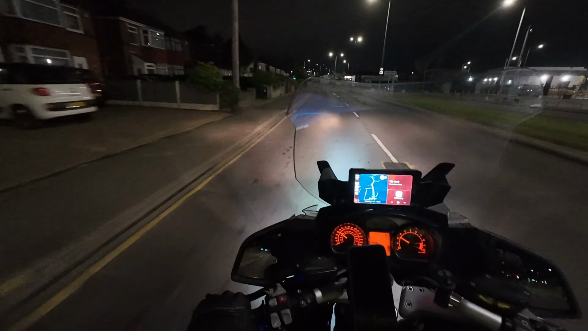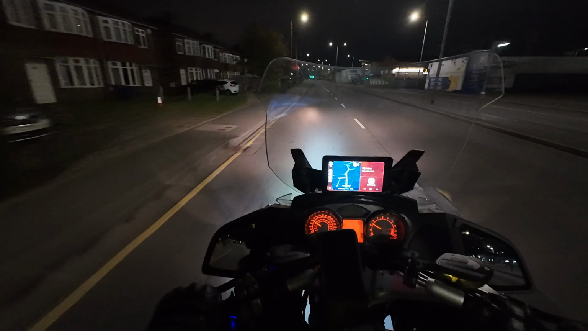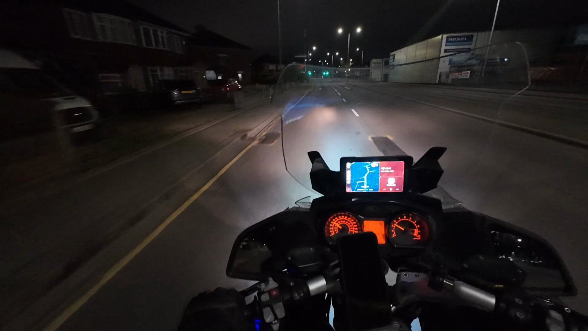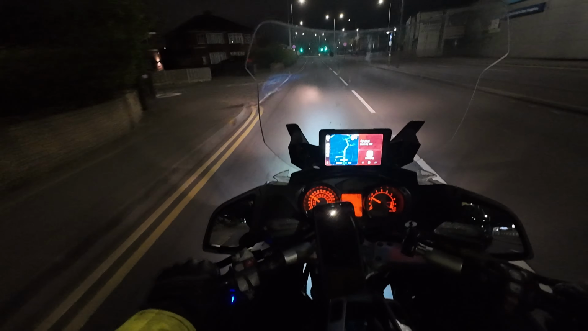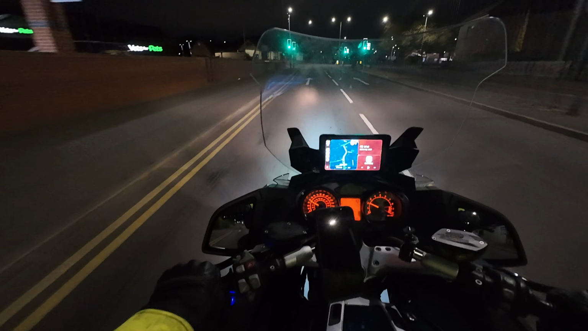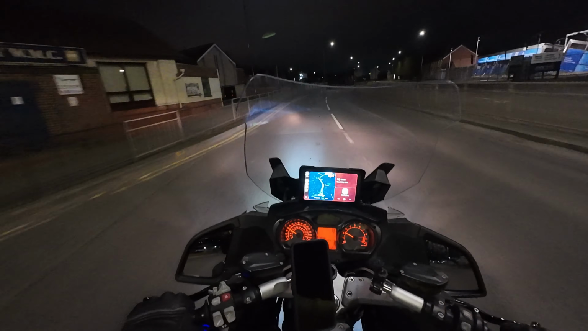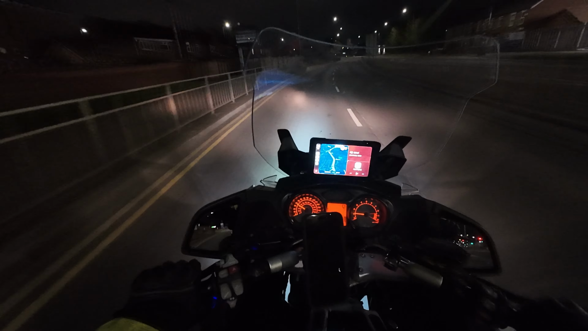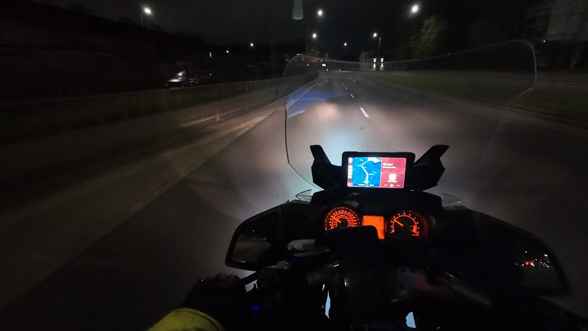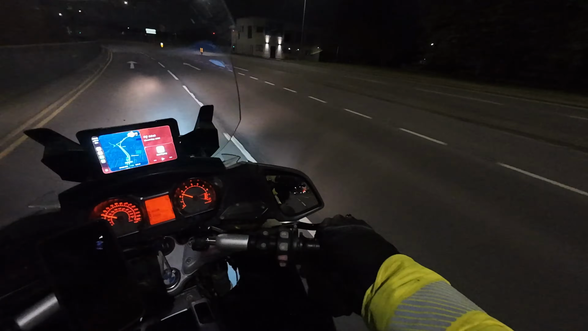You will feel it for yourself. It's unbelievable. It's a well made bike and a good all-arounder. It does everything. It's comfortable. It's protecting you from weather, and I mean it. You don't feel the cold. Even when it's raining, if you go at a good speed, you won't get as wet. It's so good.